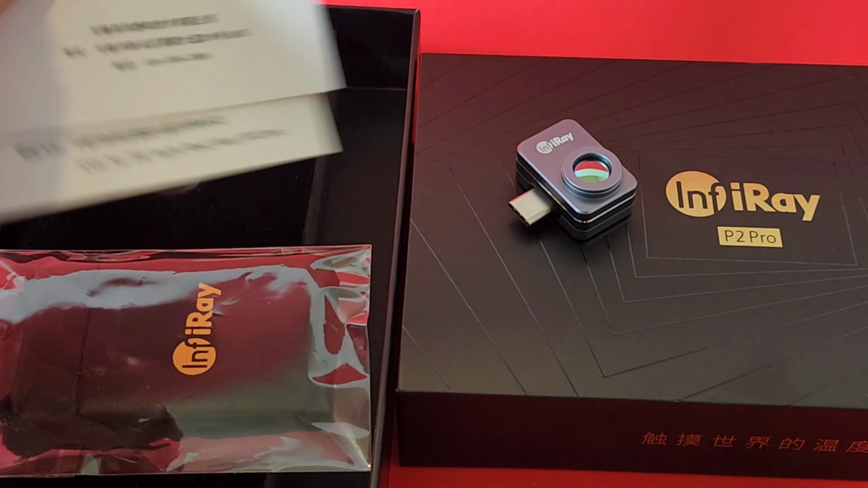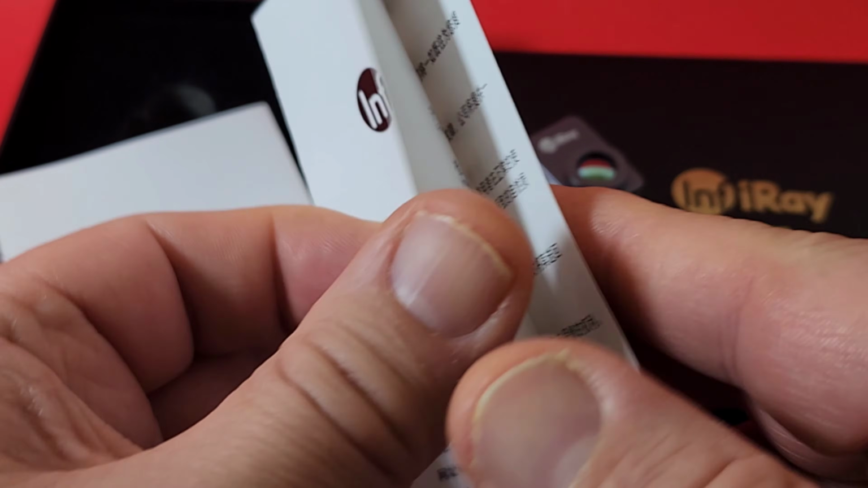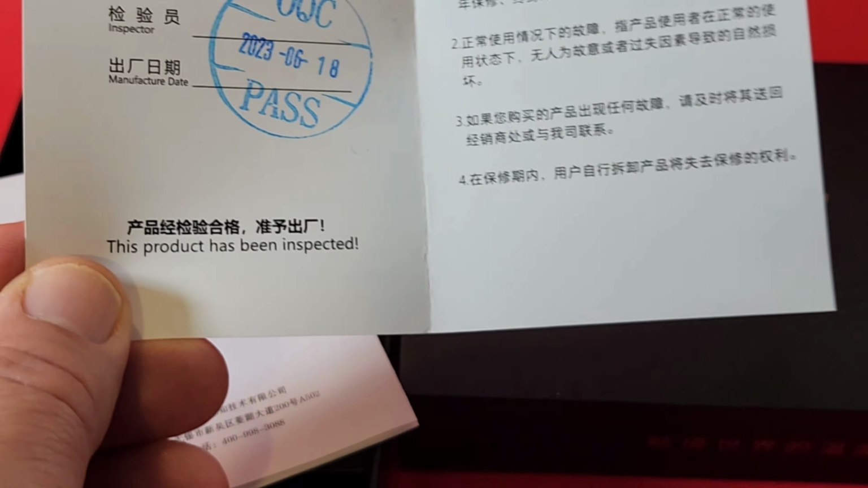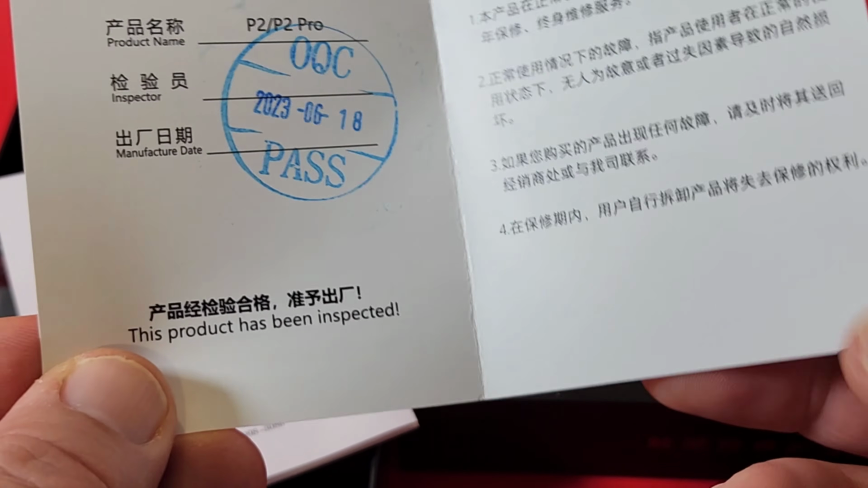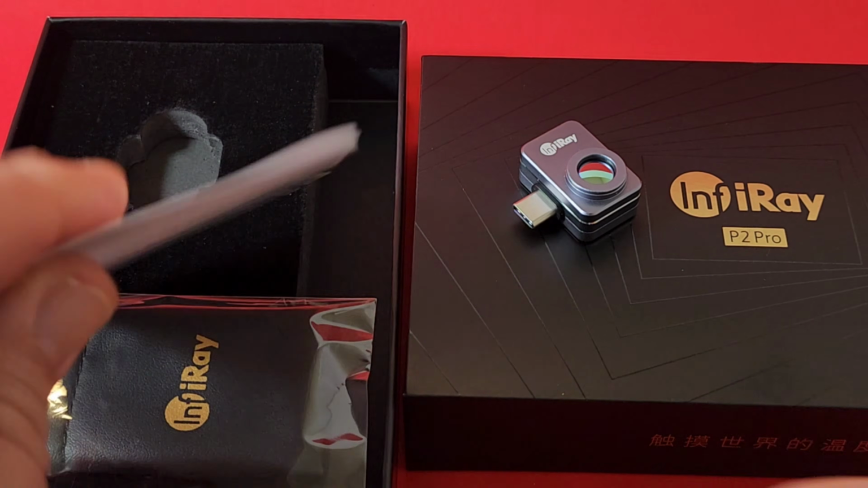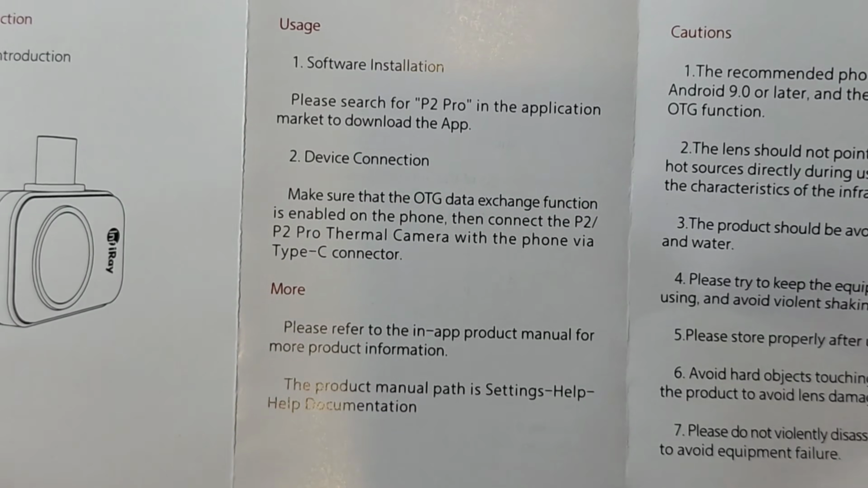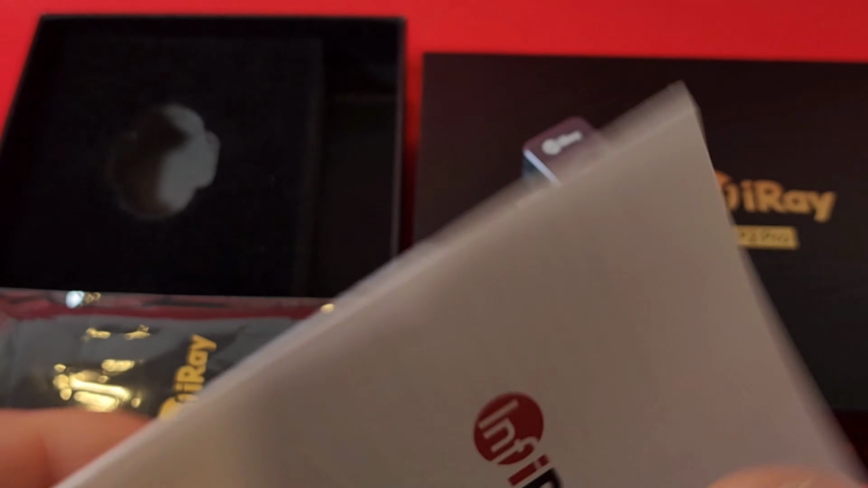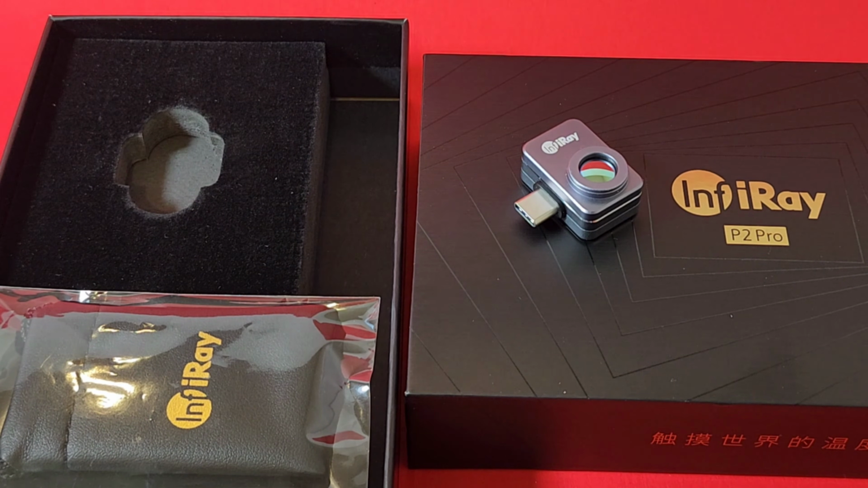Here we go. First off, we get two little brochures. One is a product certificate just letting us know it went through QA quality assurance testing back in June of 2023 this year. Good stuff. Also, we get a tiny little addendum, not really a manual, in Chinese and English. English just tells you where to go to download the app and how you connect it to your camera. But hey, it's dummy-proof, one of the simplest things you're ever going to use in the test instrument world.